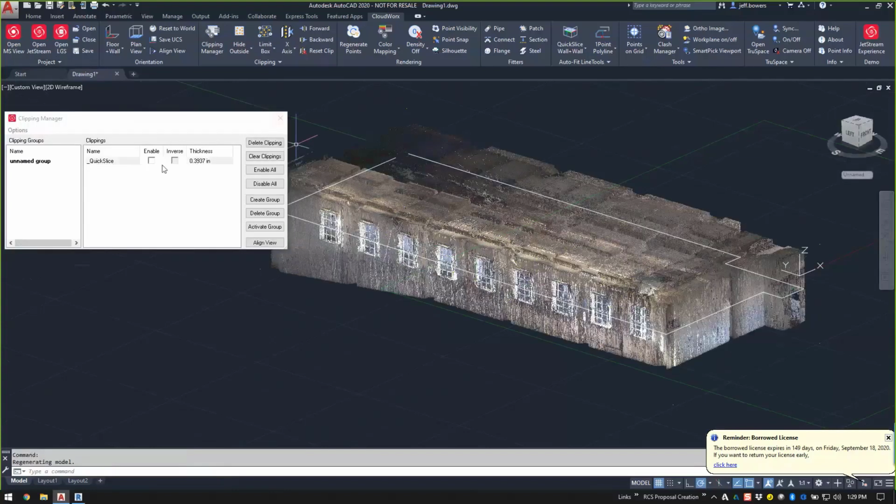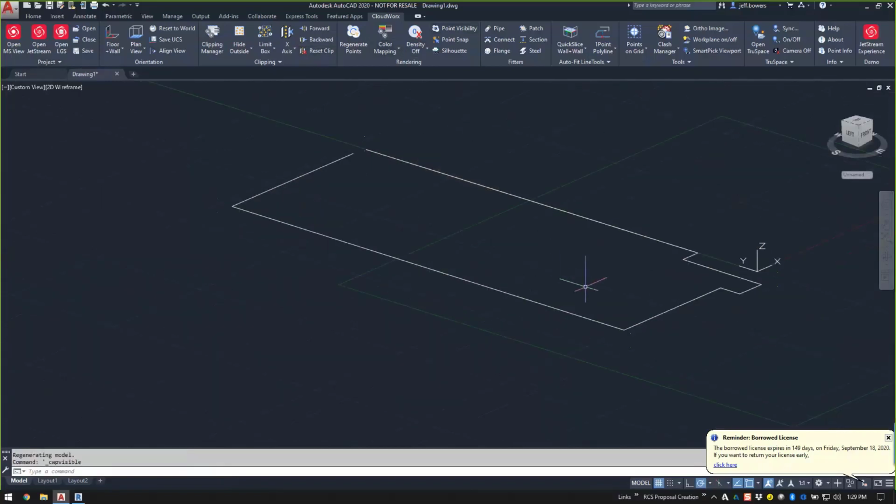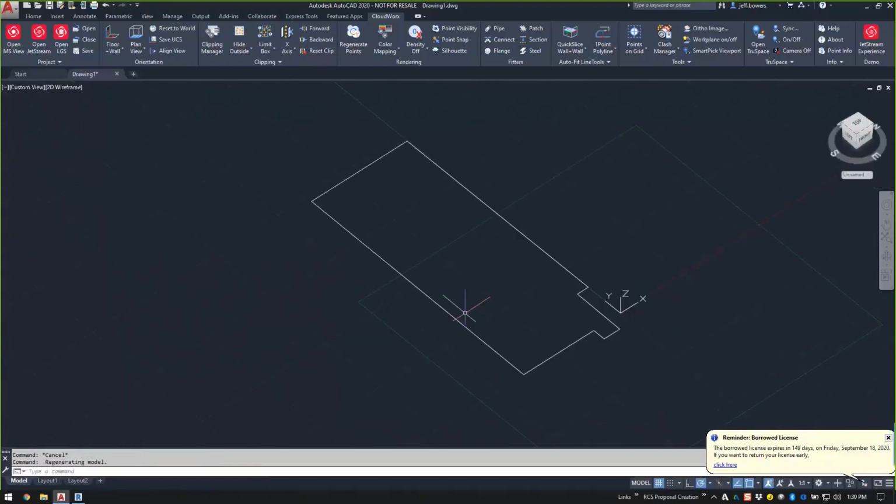I want to turn off the point cloud. Right there, I created most of my room by maybe 4, 5, 6 picks. I'm very accurate. If I choose to close that, that is a closed polyline. So now, just that quick, I was able to create a 2D floor plan.